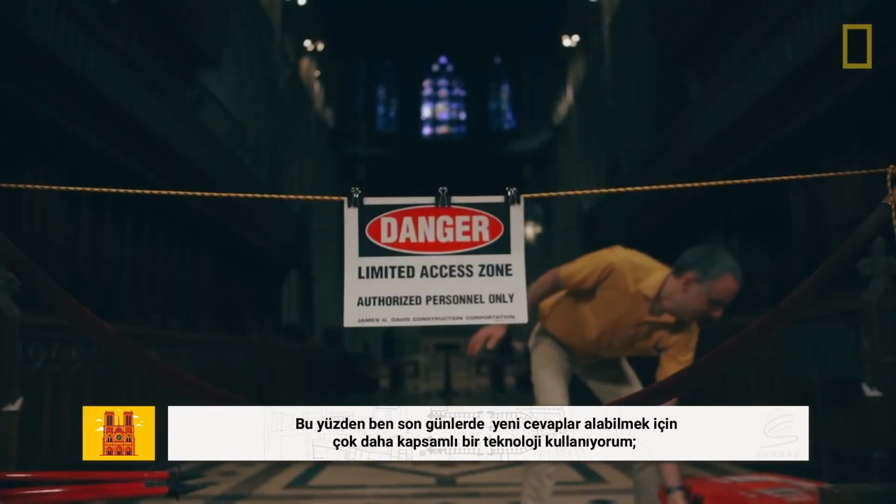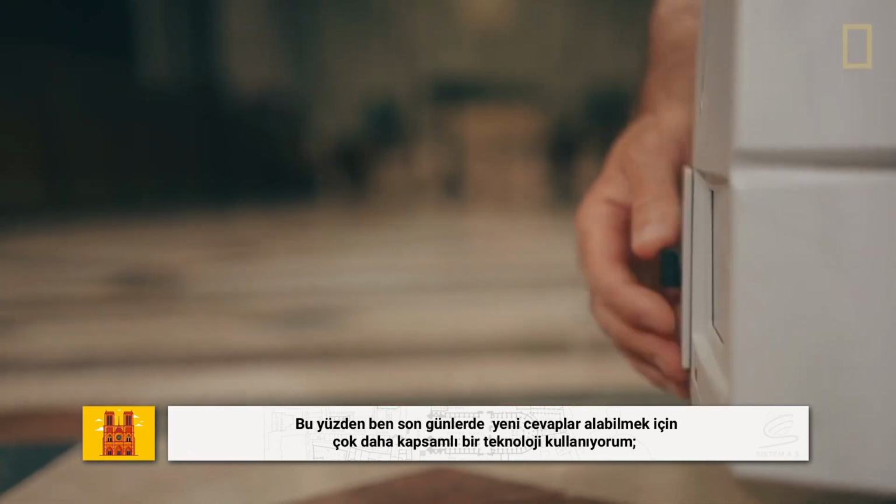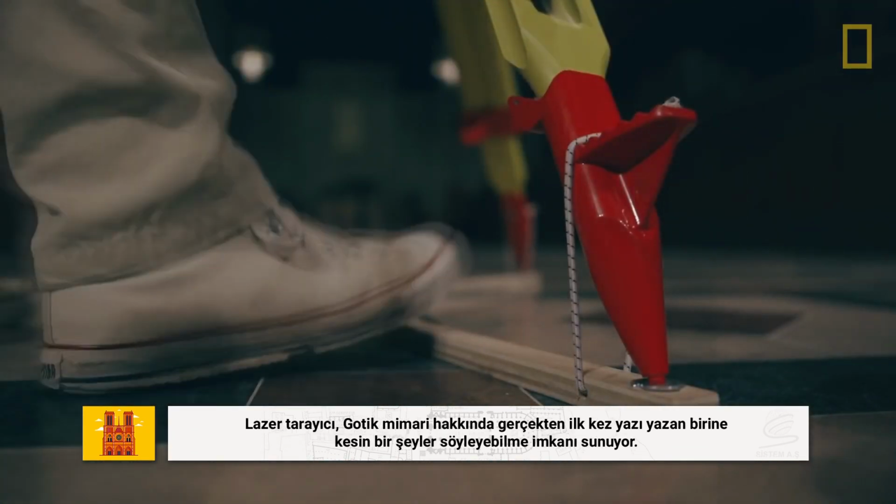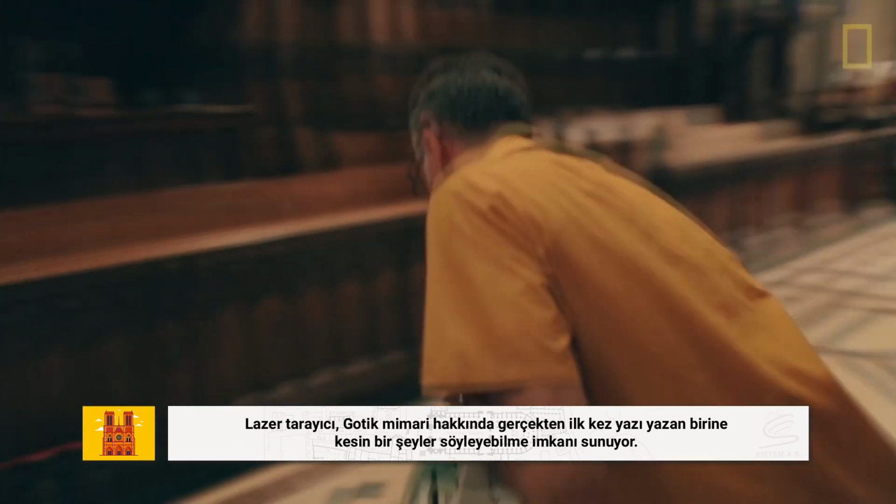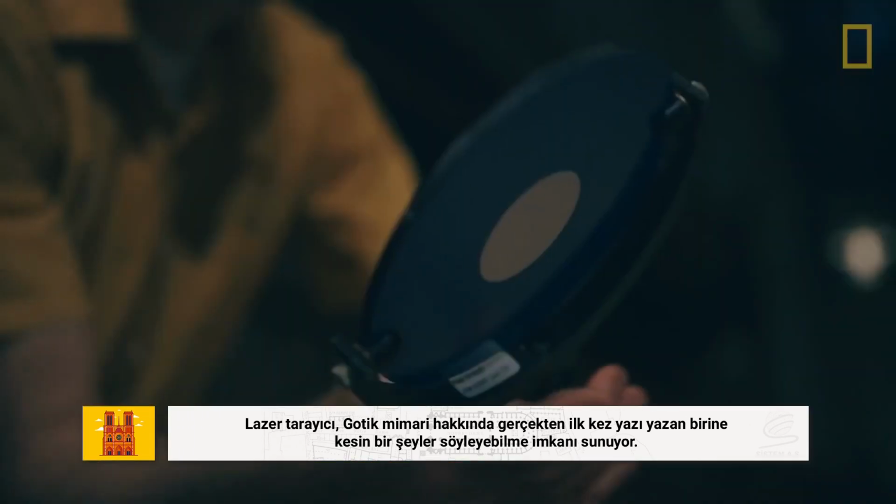And so I've been using more sophisticated technology these days to try to get new answers from the buildings. The best technology that could solve certain problems like this was the laser scanner. It allows one, really, for the first time in the history of writing about Gothic architecture, to say things, I would say, with relative certainty.